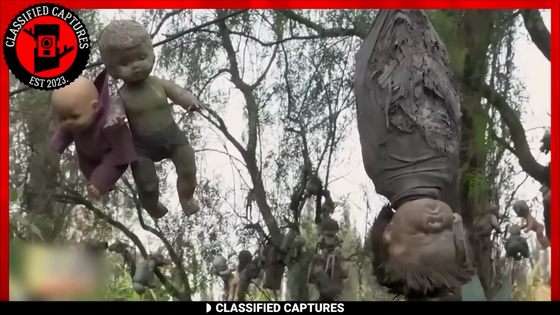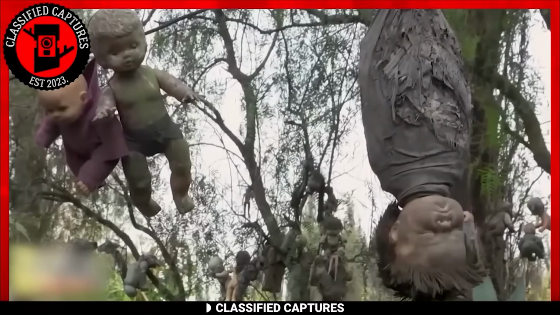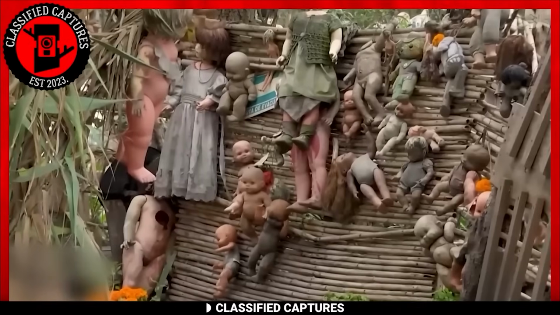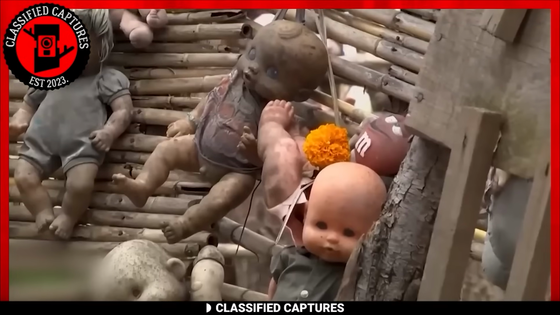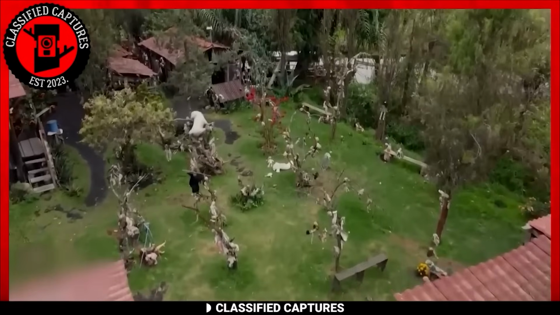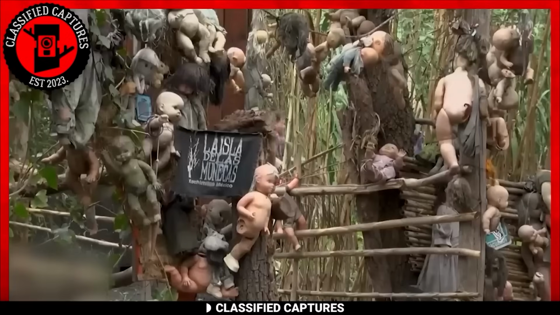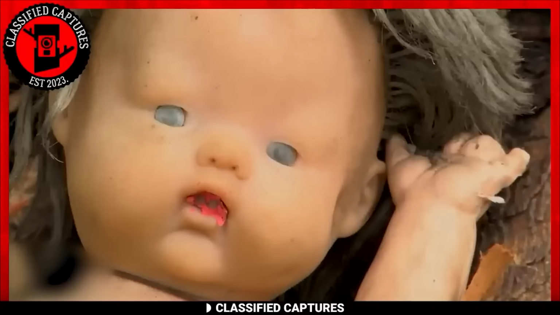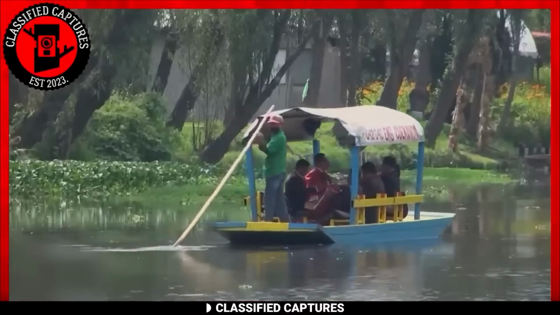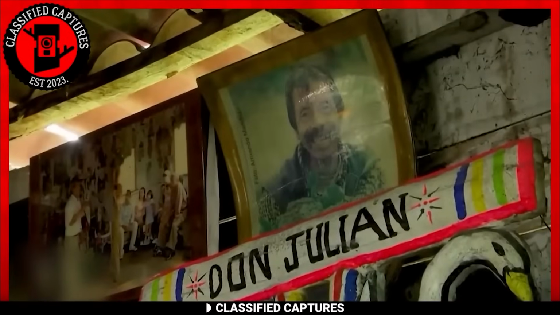On this eerie island, prepare to experience the world of dolls like never before. The story behind this unsettling spectacle begins with a tragic incident: the drowning of a young girl in the island's waters. The tale takes a dark turn when a man, rumored to have attempted to rescue the girl, decides to hang toys all over the island. Over approximately 17 years, this haunting display slowly took shape.